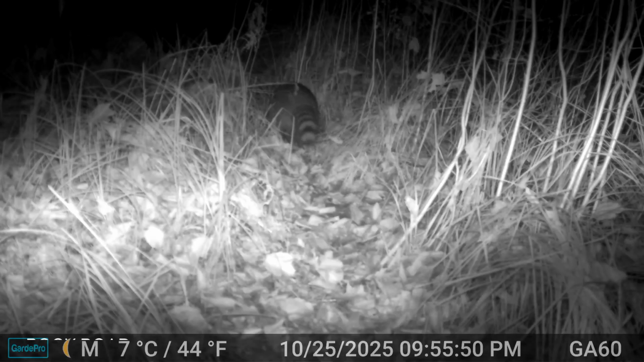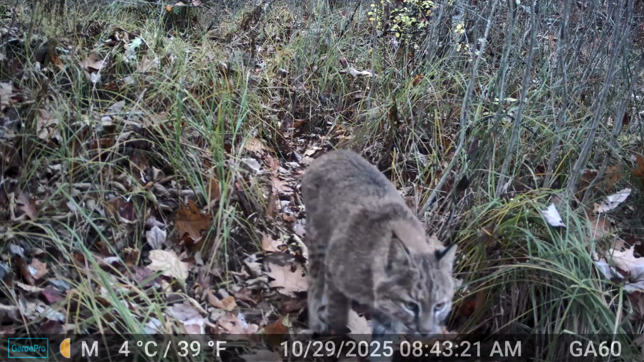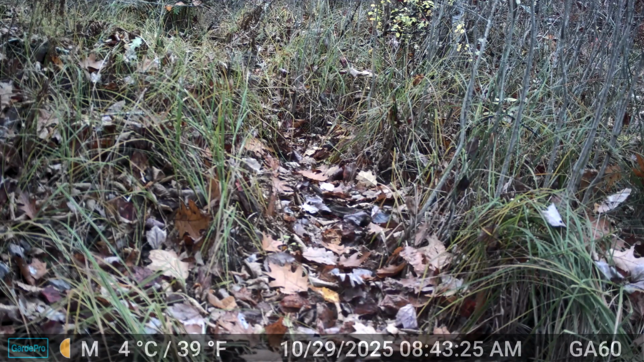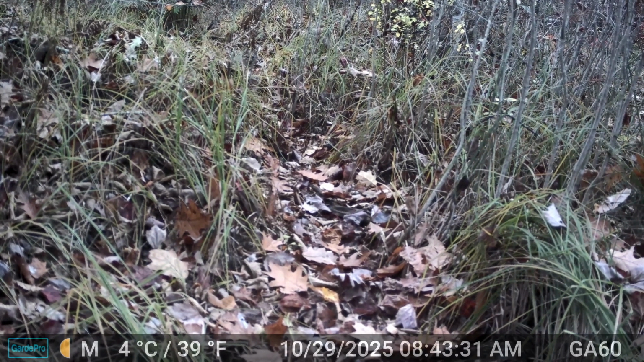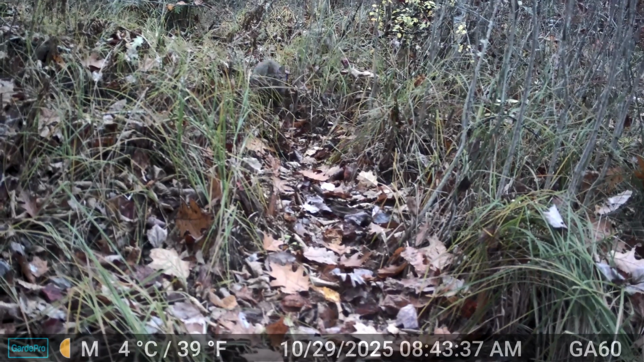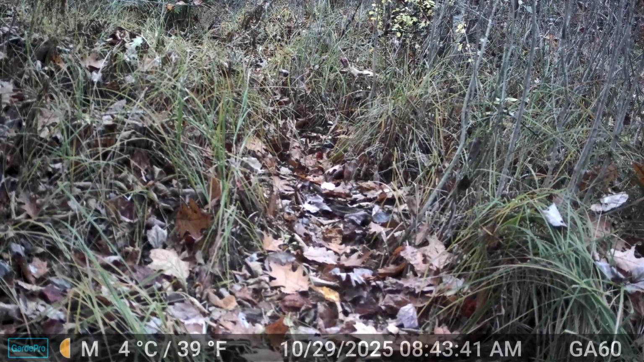This next clip is of a raccoon heading up my critter cam at a place called Rock Road. And the next one I'm going to be quiet for. This is a bobcat. And look, in the back part of the frame, it's another bobcat. It has its mouth open and it's doing something while the other one plays with the camera. Boom! Pounces. I just love that. And let's watch it again in slow motion.